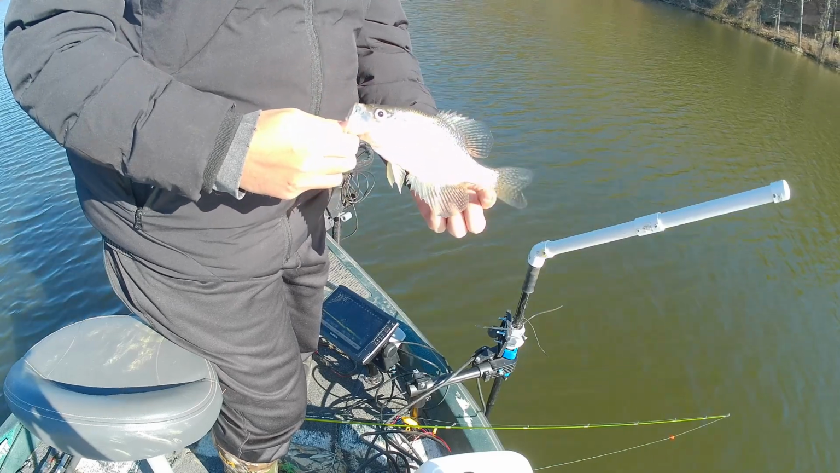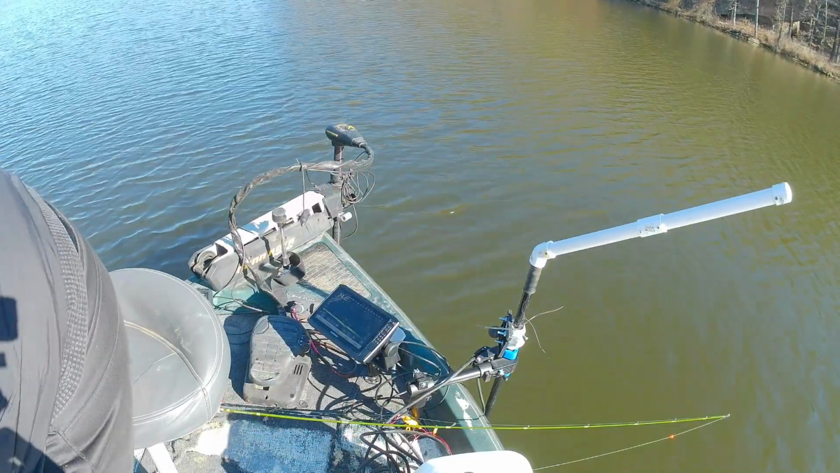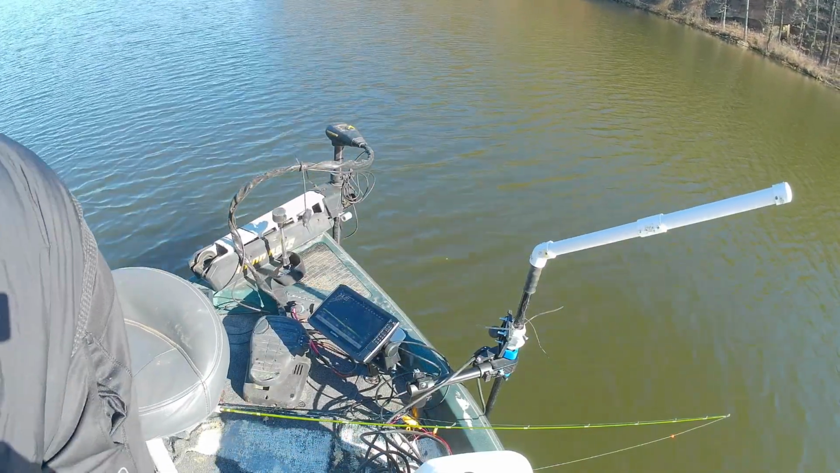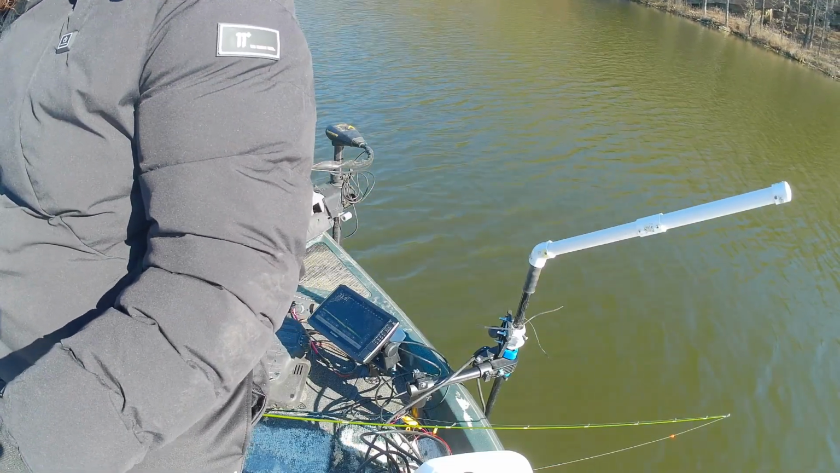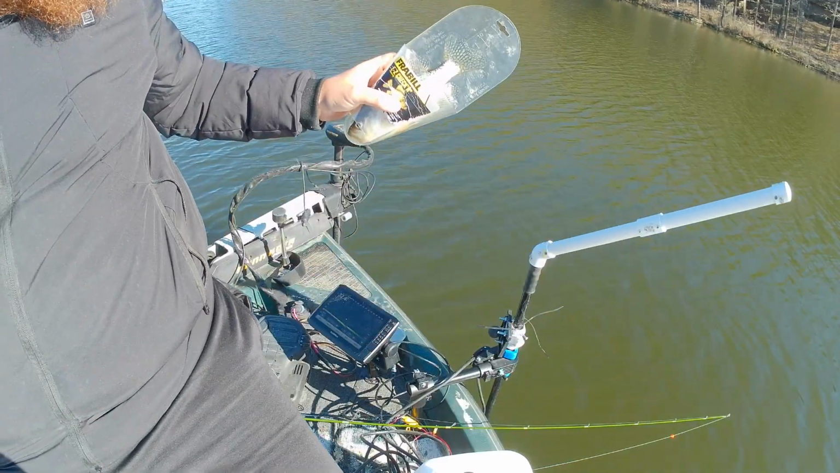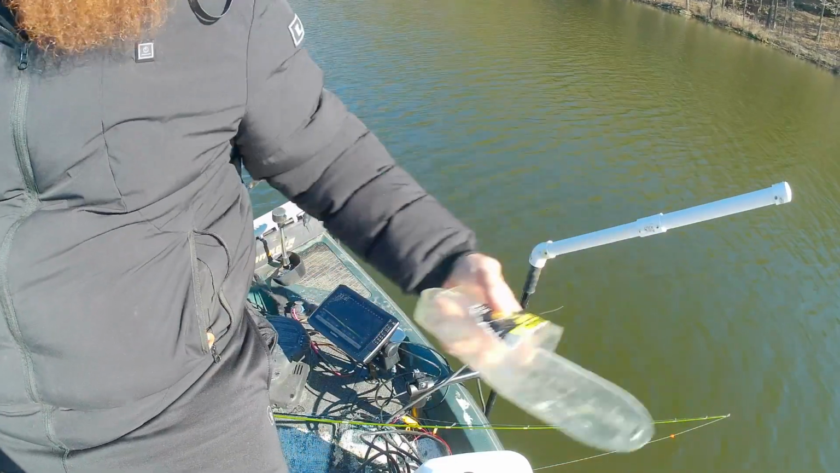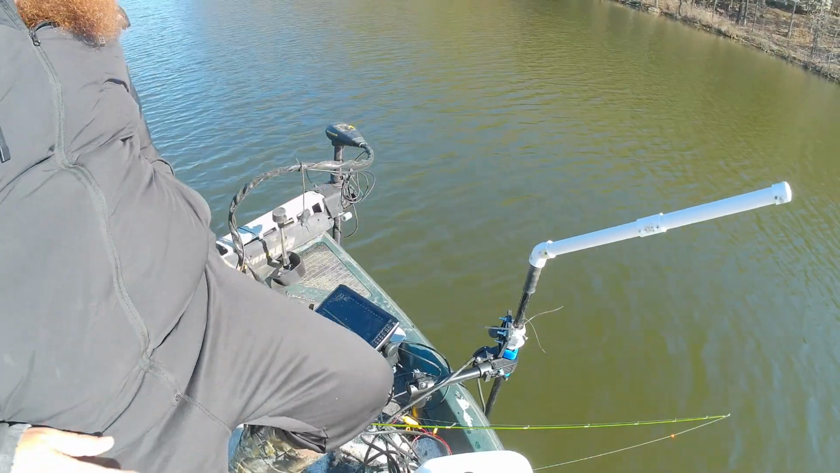I don't think he's 10 inches, but we're gonna see. But I finally got a dang crappie to bite. Nope, 9.5. First fish, 9.5 inches.